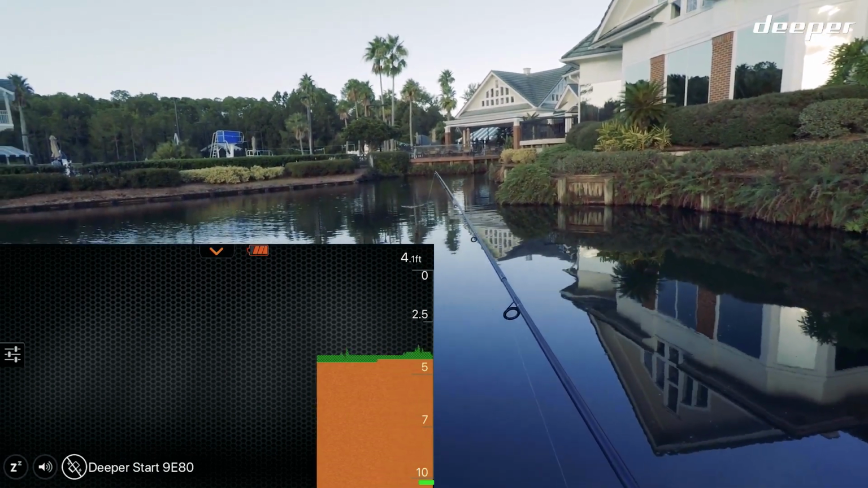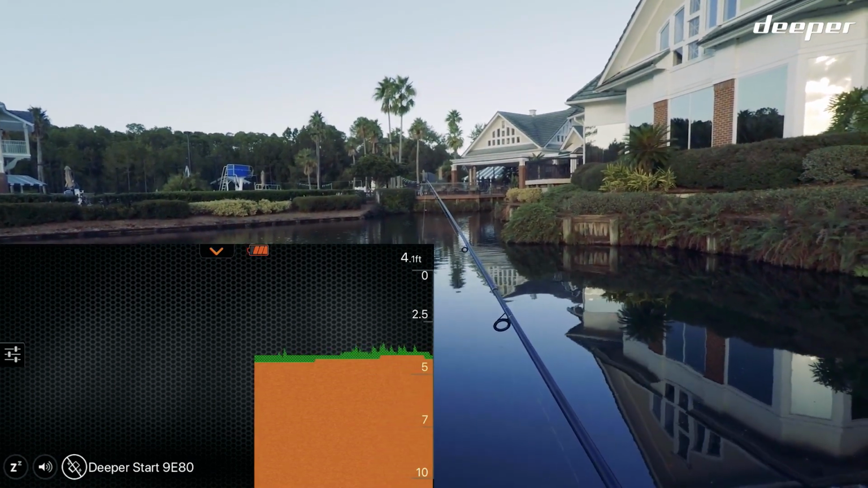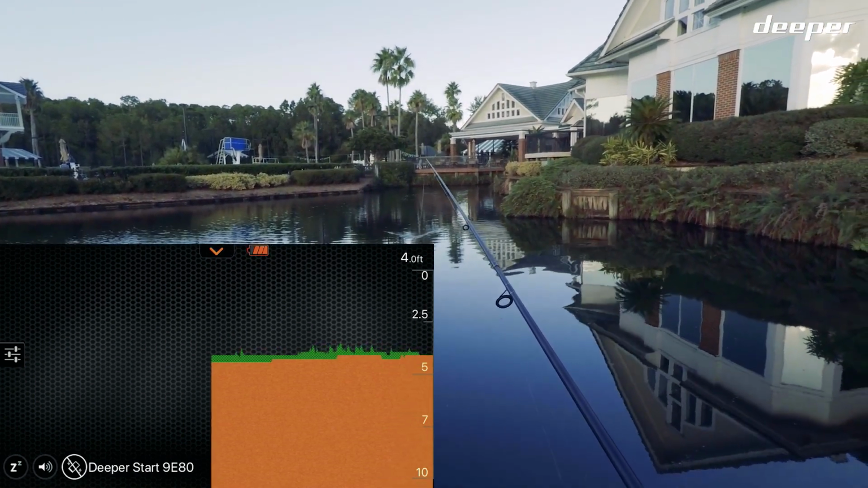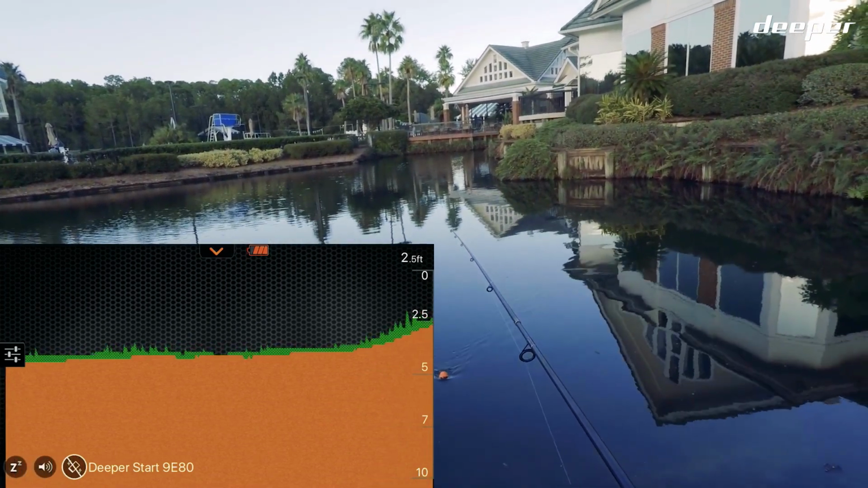Ooh, a little bit of contour there, it looks like. About 4 foot, so pretty consistent. Yeah, bottom stands pretty even, which is what's to be expected from these man-made ponds like this. It looks like it comes up in a curve.